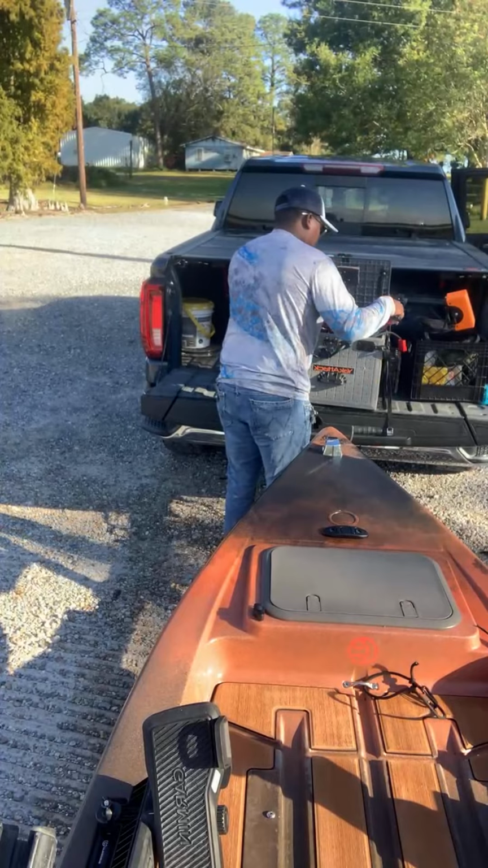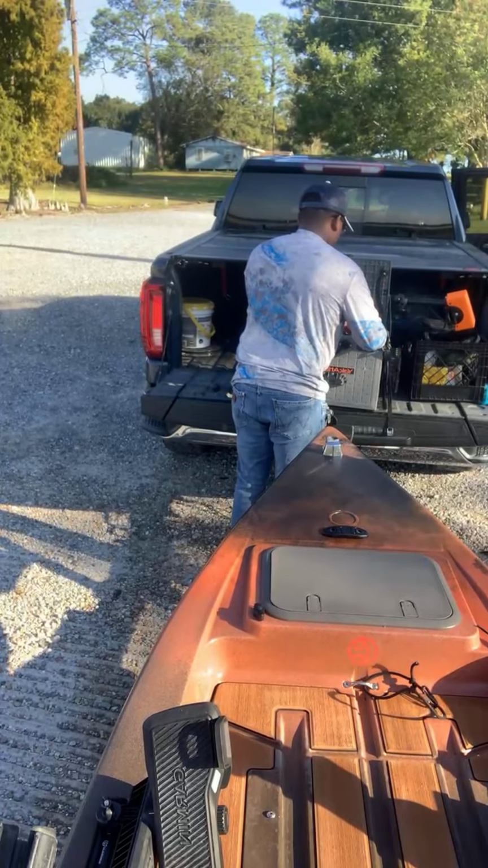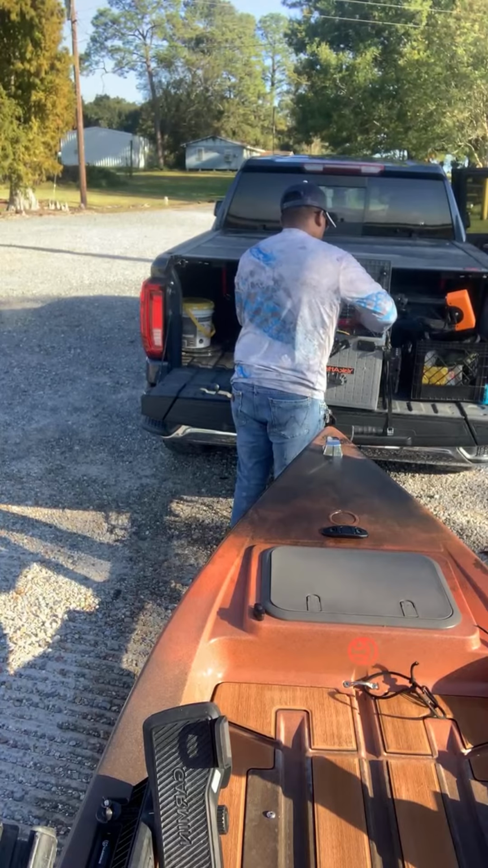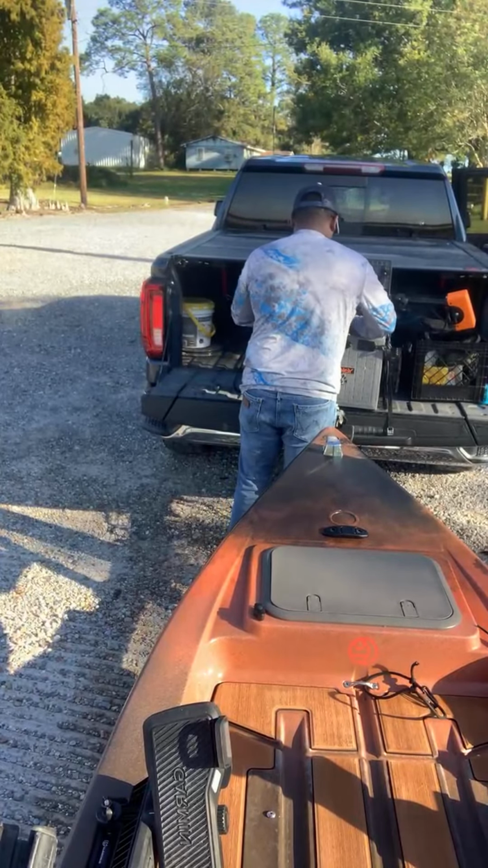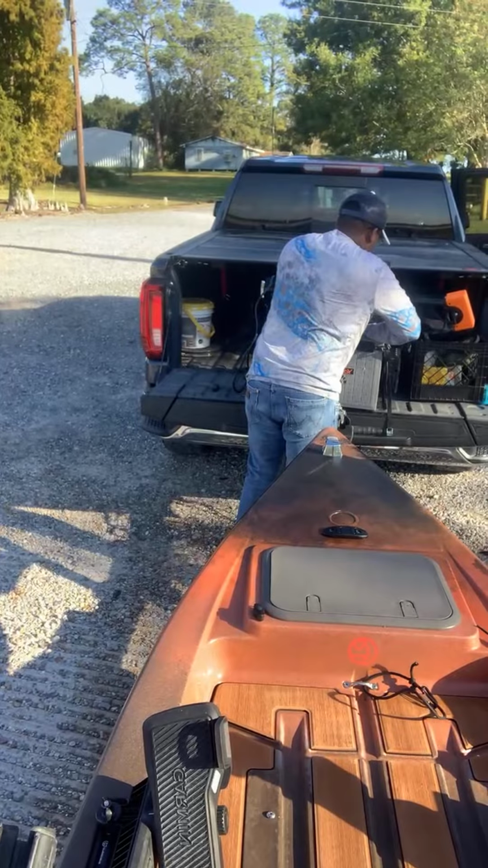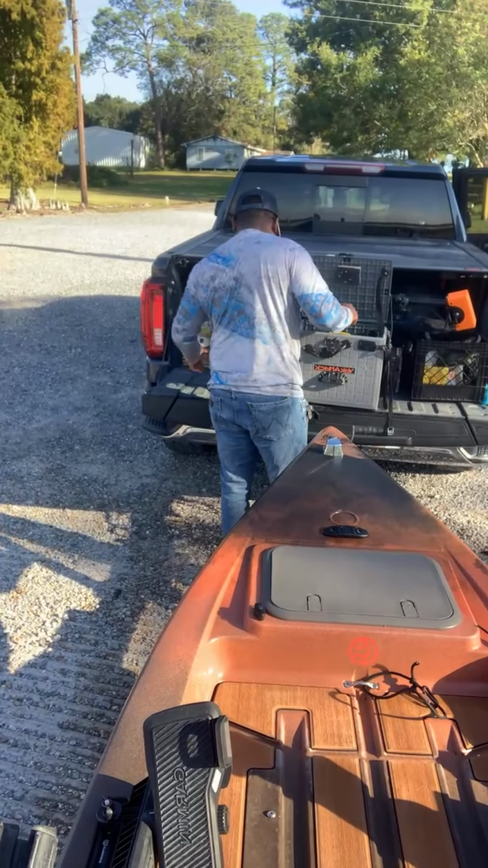All right, where's my switch? Oh, my cable manager's gonna have to just wait until later, until I put this box back together. All right, cool.